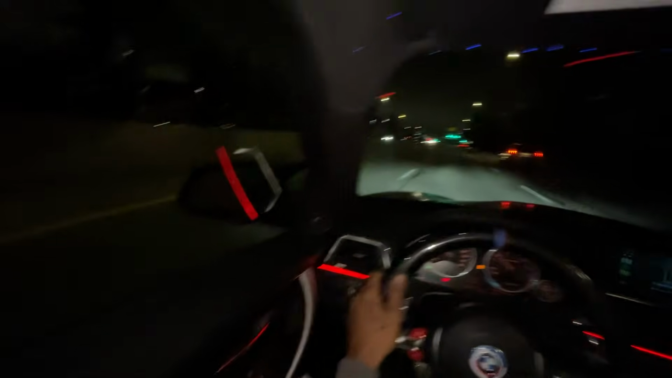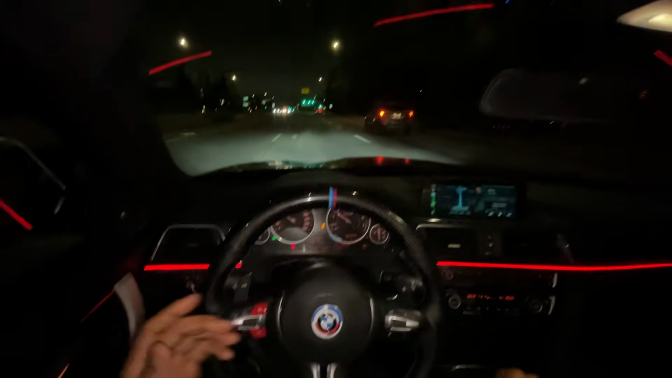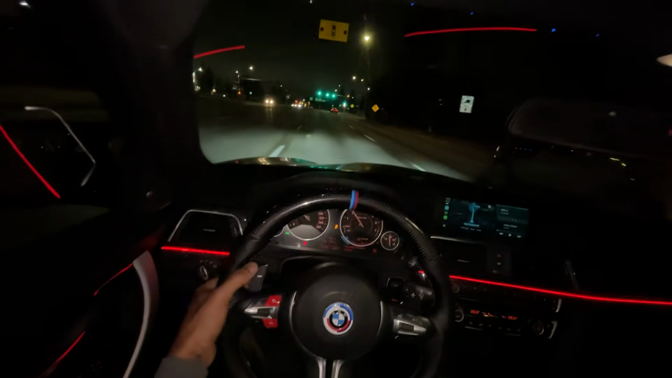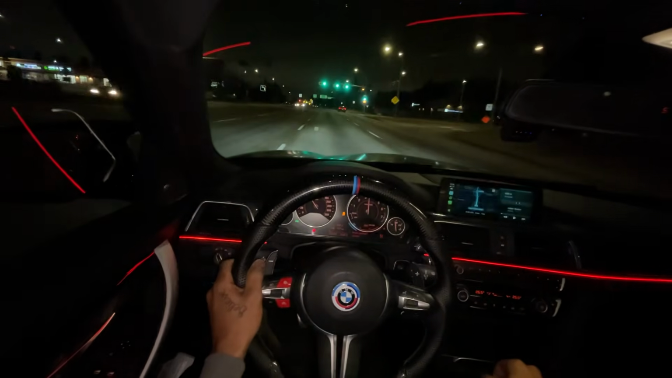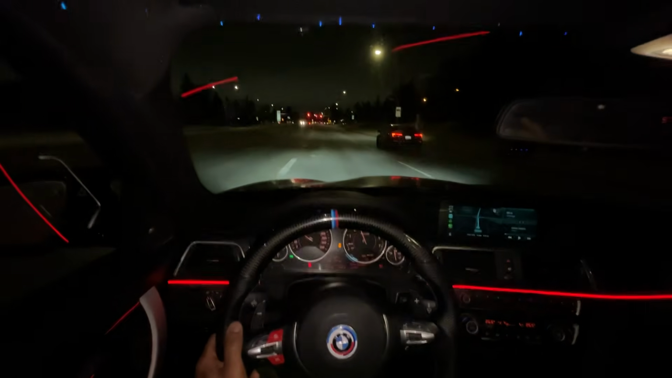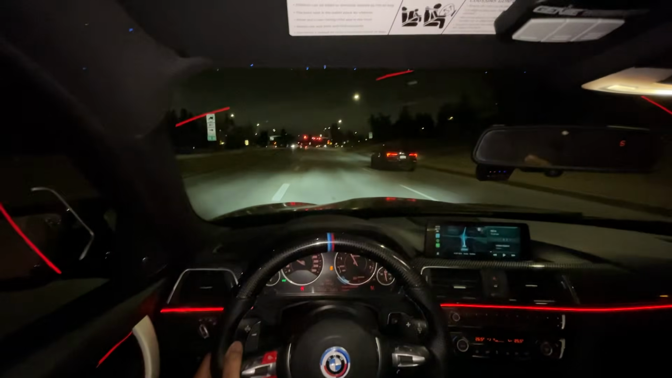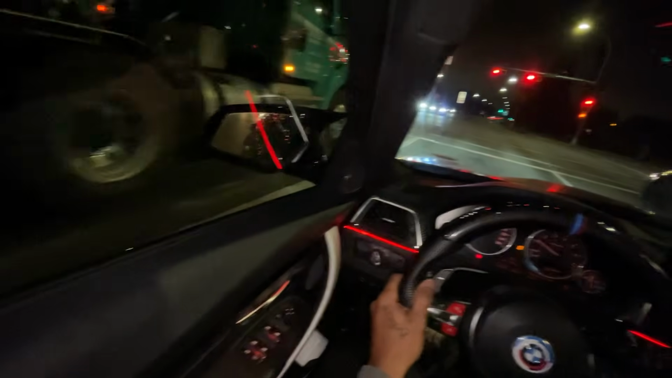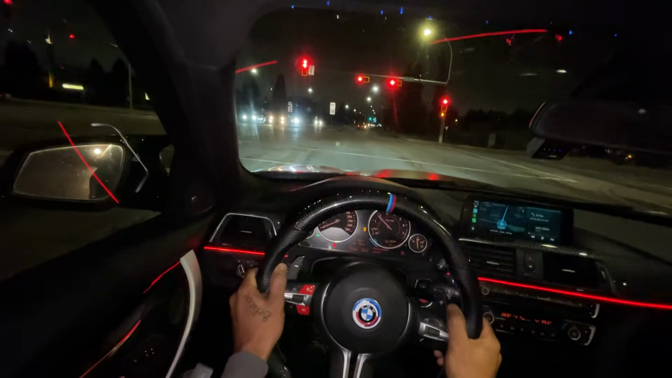But the thing with power though, you get used to every power level, because this is not slow, but it doesn't even feel that fast to be honest. If I go hybrid turbo on this, that would still be a daily, so it would be perfect to daily this and build a project car. Let's see, I have to get winter tires real soon though. I'm gonna try to launch this thing.